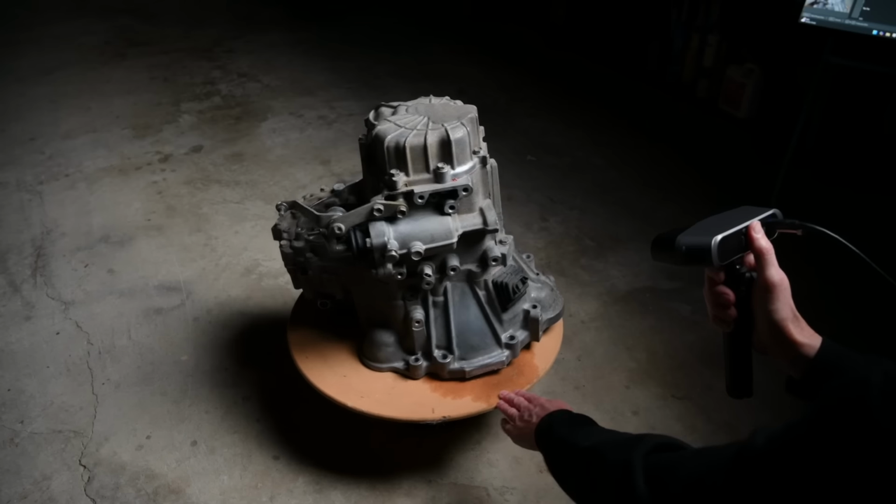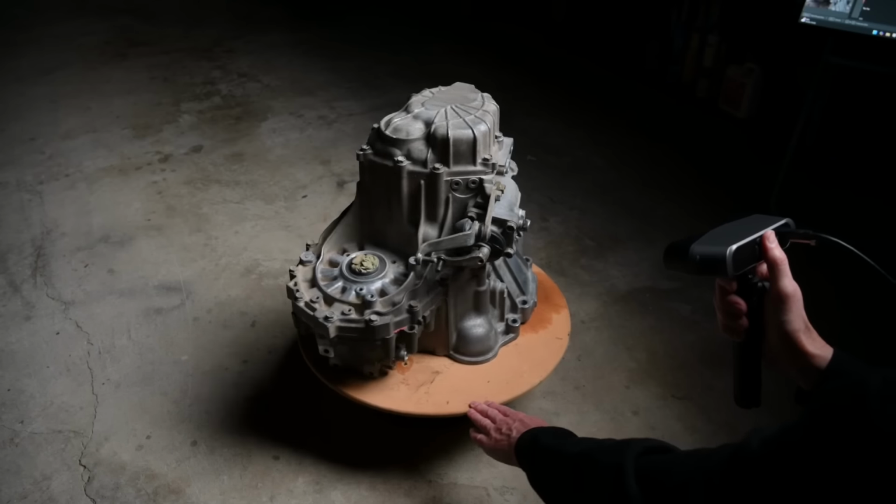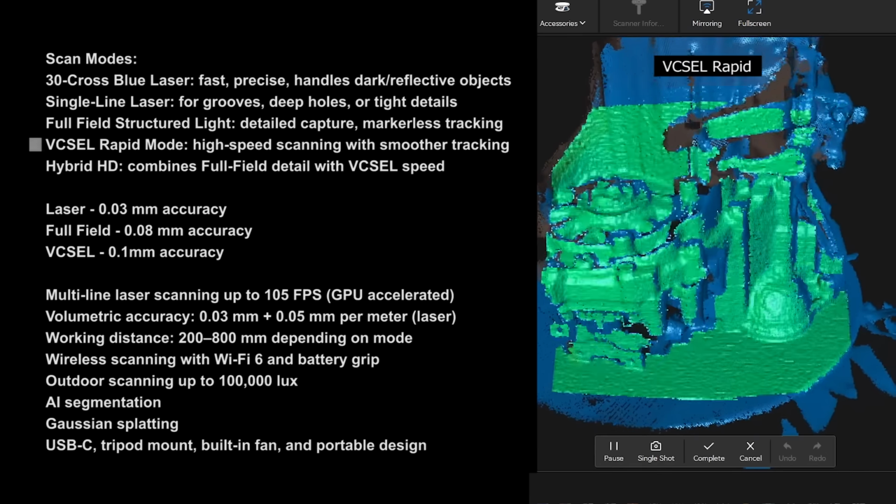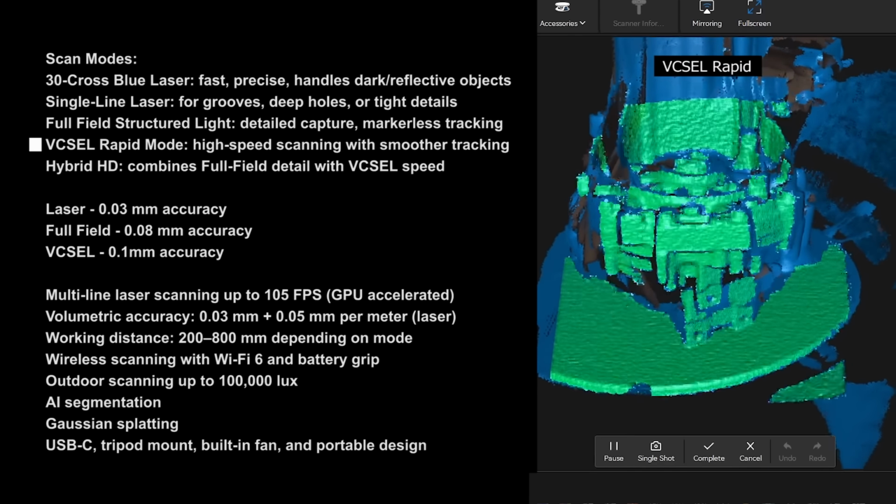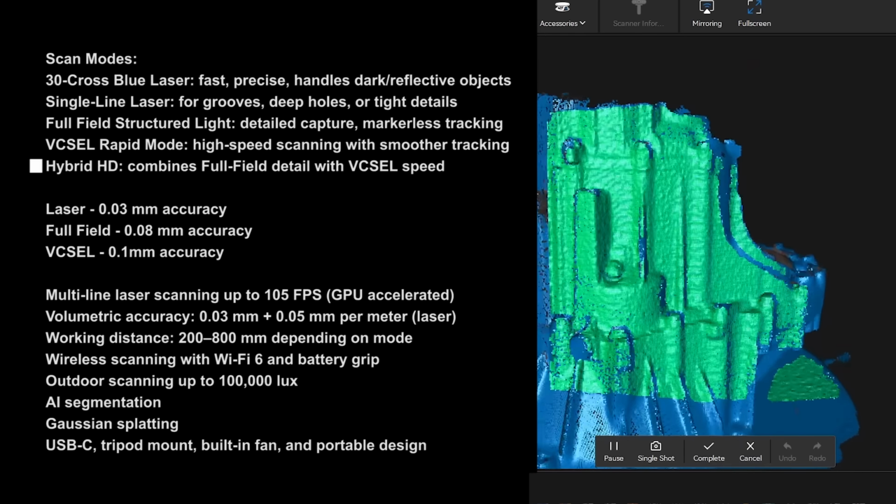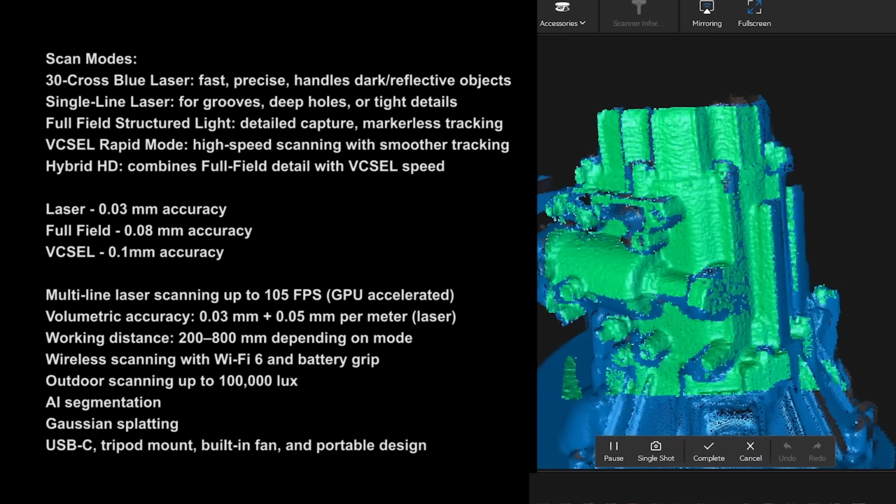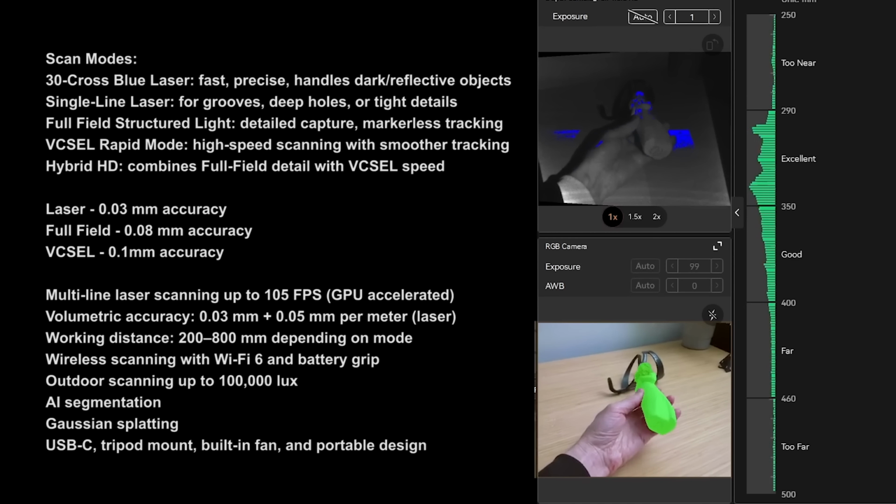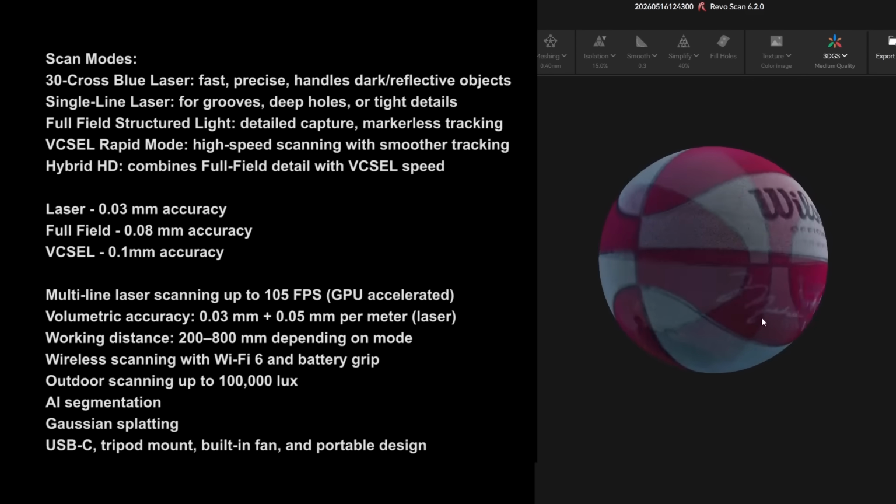The POP4 also has near-infrared structured light modes with full field, which is great for accuracy, and VCSEL, which is built for faster scanning. These two modes are combined into the hybrid HD mode for a balance of speed and detail. It also offers wireless scanning, a smart AI segmentation feature, and even supports Gaussian splatting.